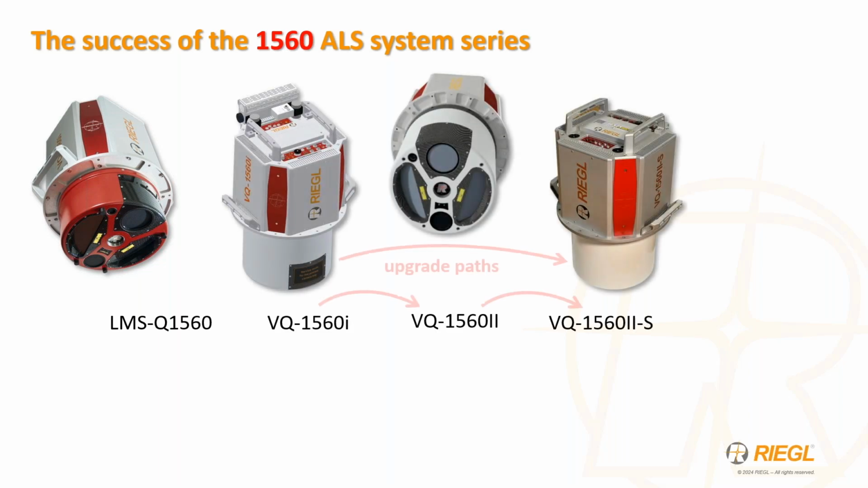With the subsequent introduction of the VQ series scanners, RIEGL was able to offer a direct upgrade path for the first time in order to maximize our clients' return on investment by enabling direct access to future increases in performance without the need for additional sensor purchase.